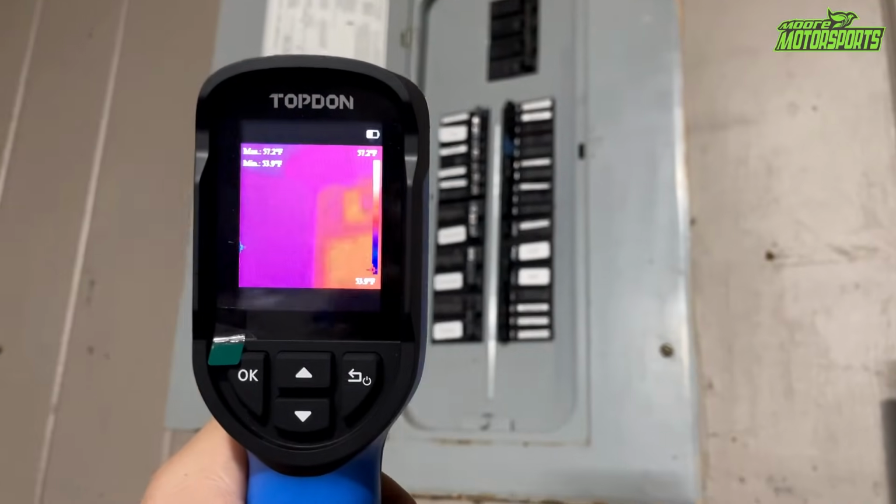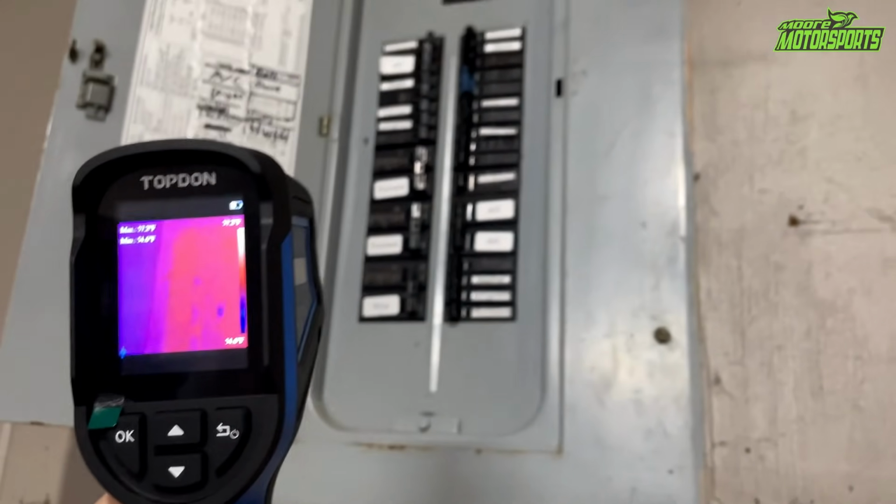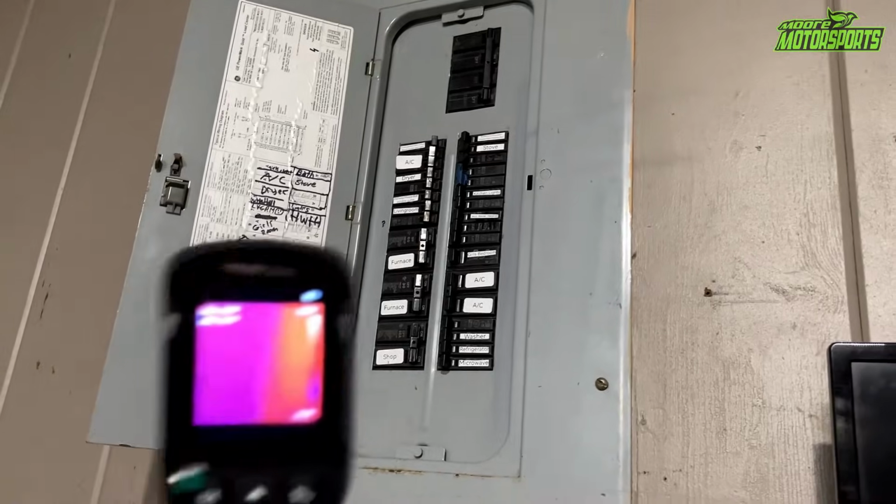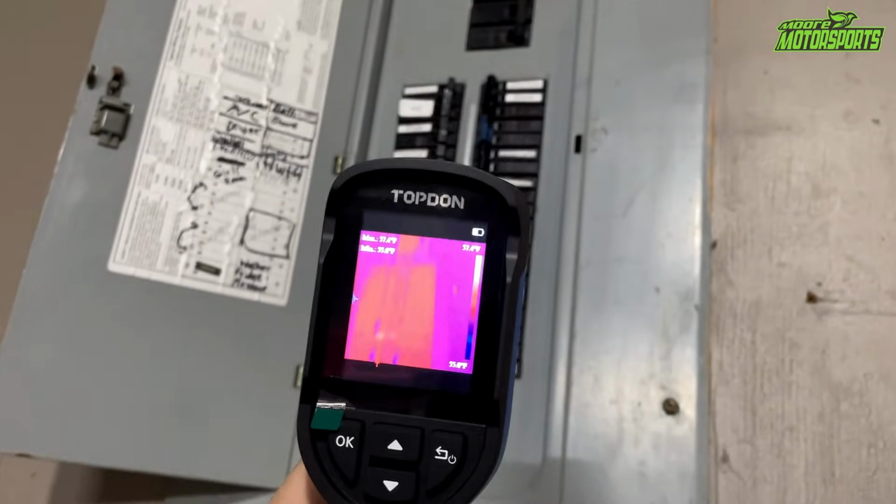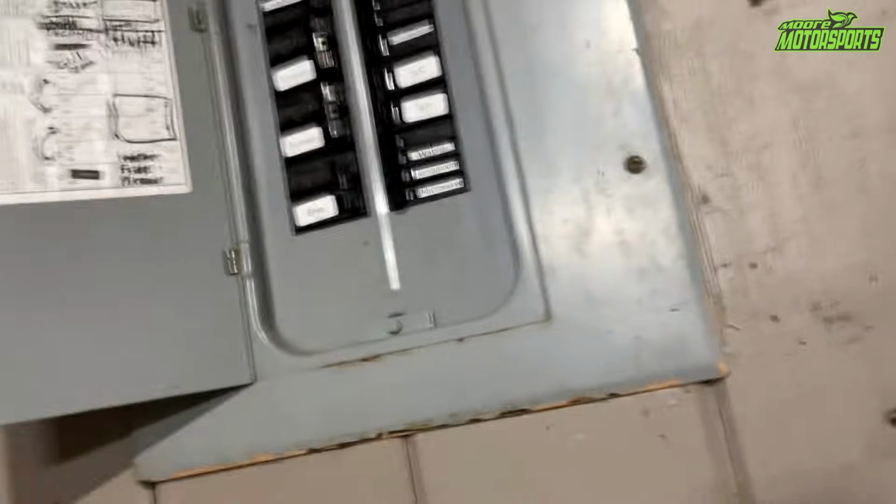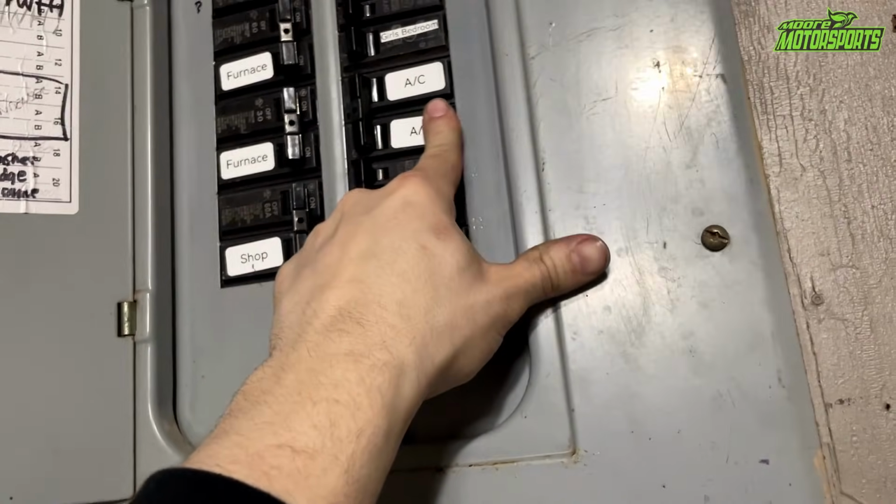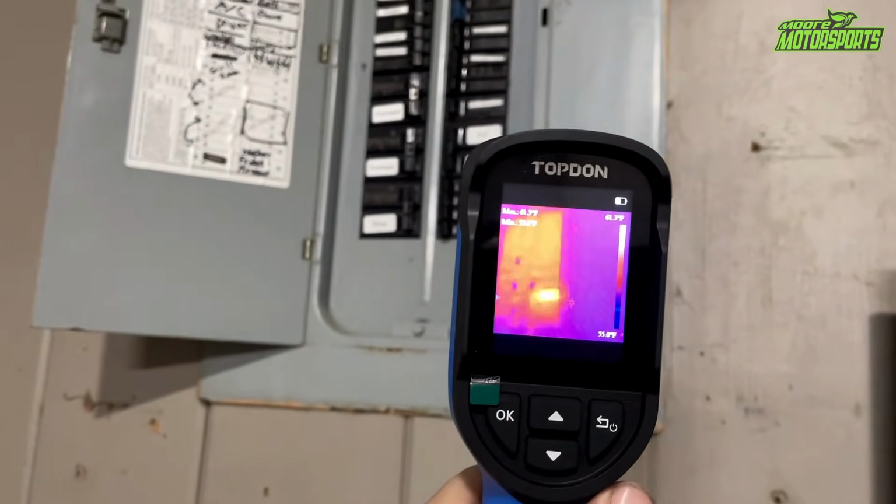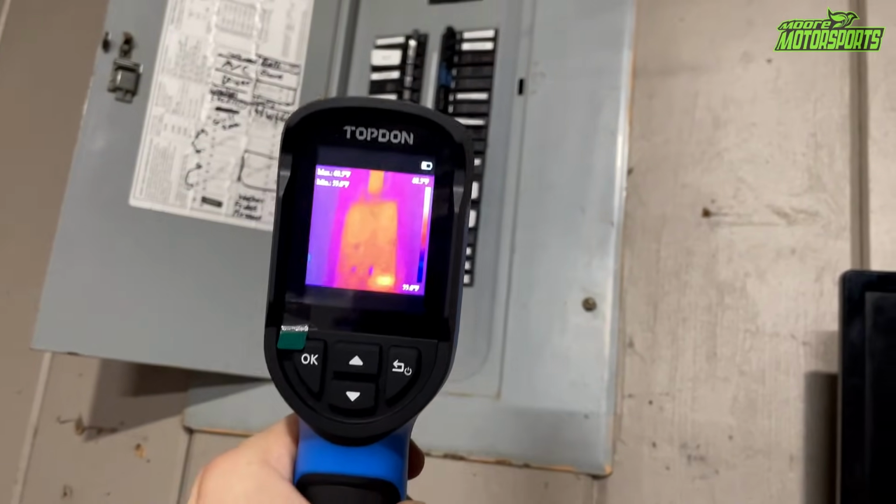All right, so I think this is one of the most useful uses of a thermal imaging camera. When you have a short in your wiring, your electric bill will go up, but this will help tell you which breaker or circuit is having the issue. Obviously, none of ours have an issue, but I can simulate an issue by rubbing the AC one here, just getting some heat on it. Okay, and then we can see, oh, that one has an issue. You can see it's hot. So that's basically how you can tell which one of these is getting hot.